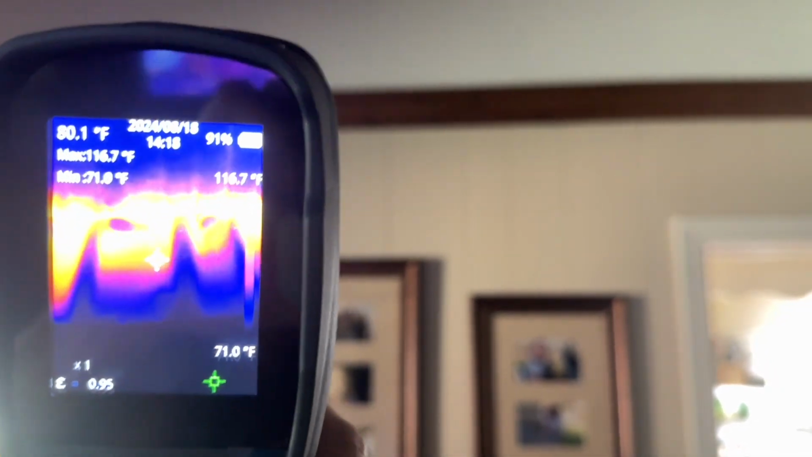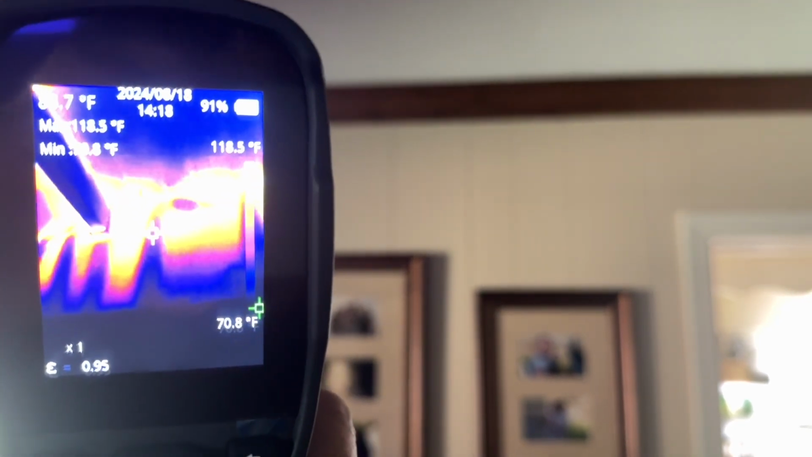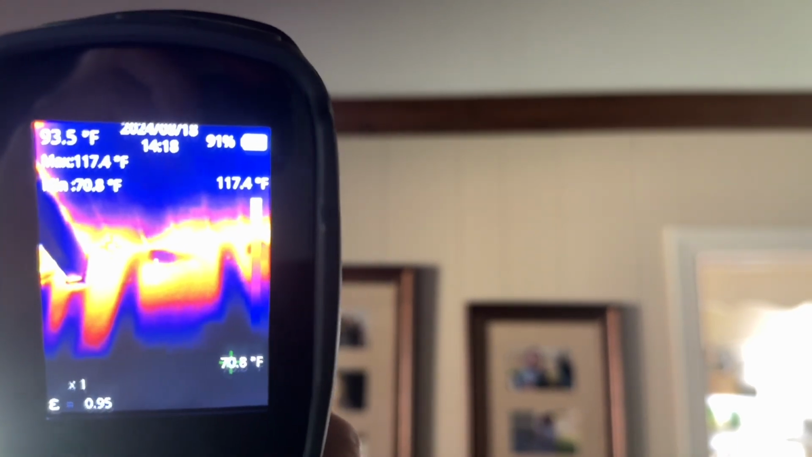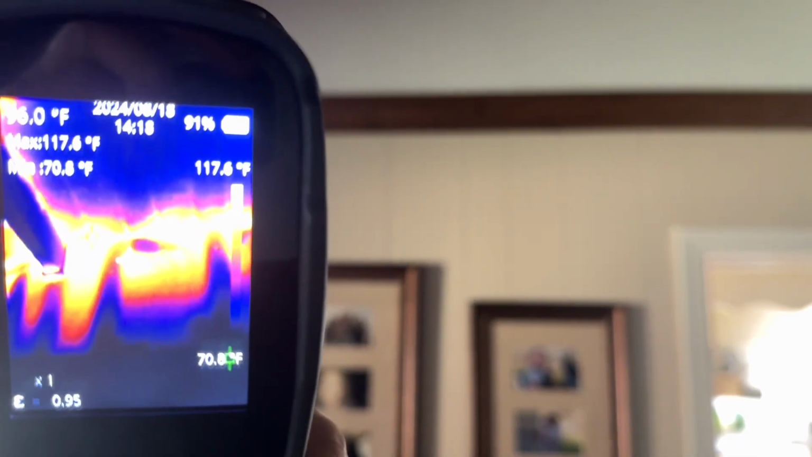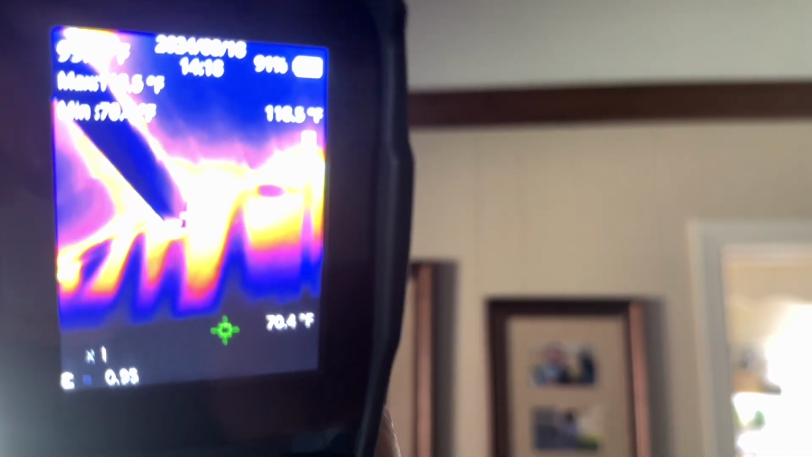And we're bumping 118 to 120 degrees all along that seam. So that point right there needs to be, the insulation needs to be redone to seal all that off. So right now we're losing air, valuable air, and in the wintertime we'll be losing valuable heat.